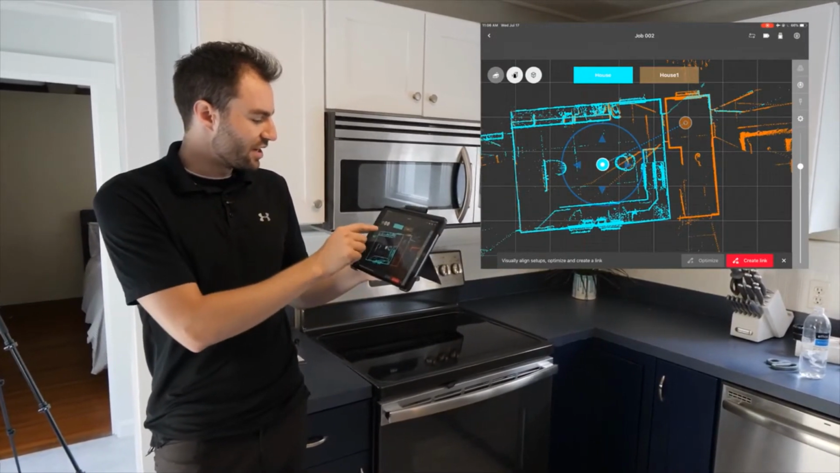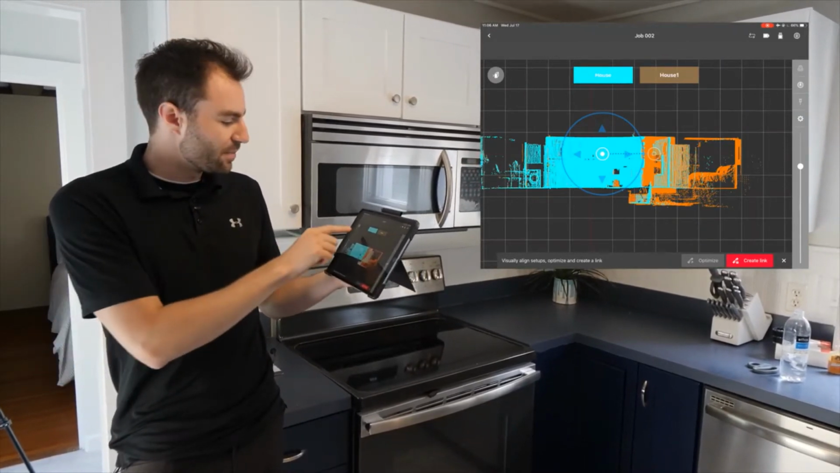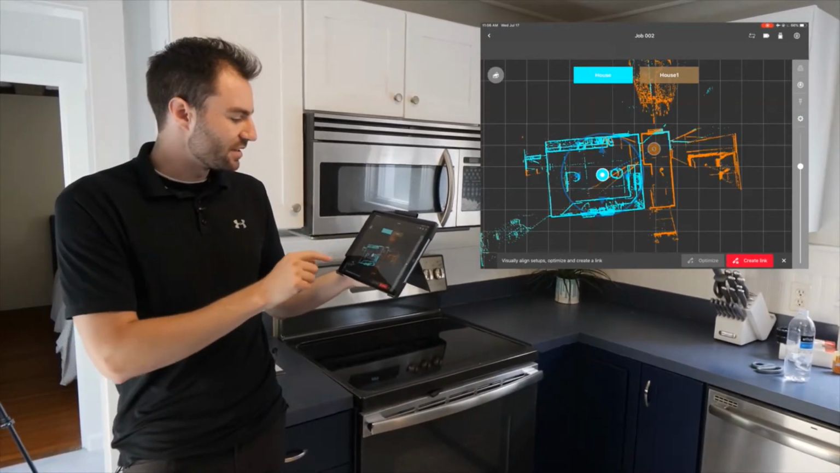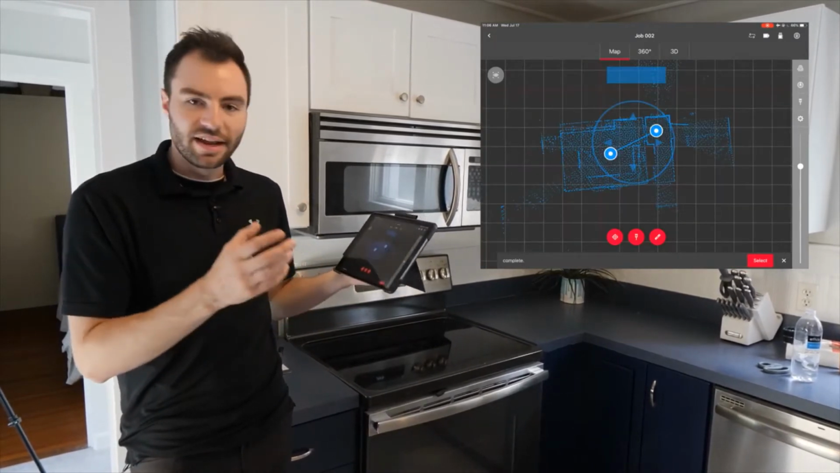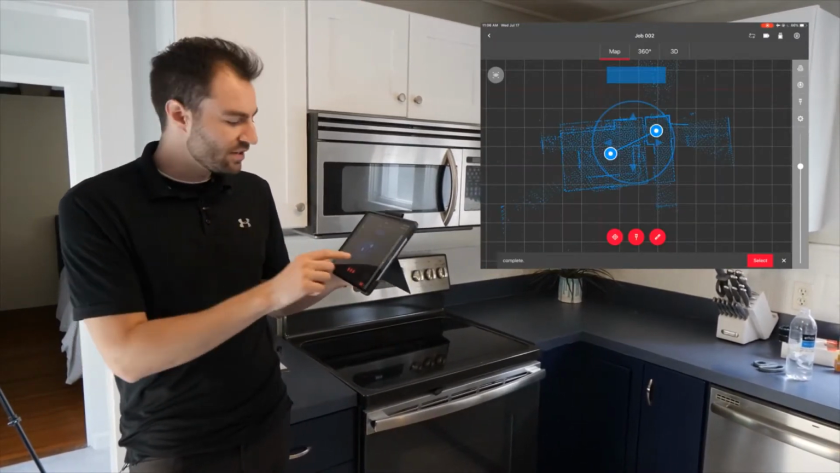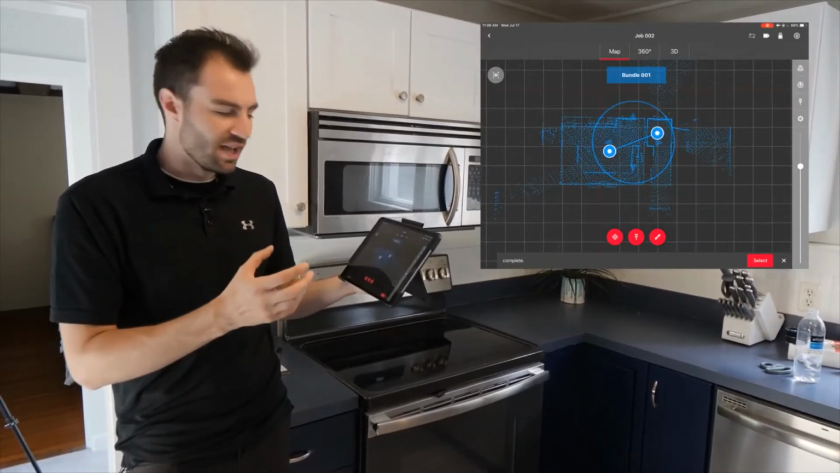I can also check to make sure that these are oriented vertically using the button at the top here. Everything looks good, so I'm going to tap create link. Now it's going to lock those together into one bundle. So you can see if I rotate this, those 2 scans are just locked together.